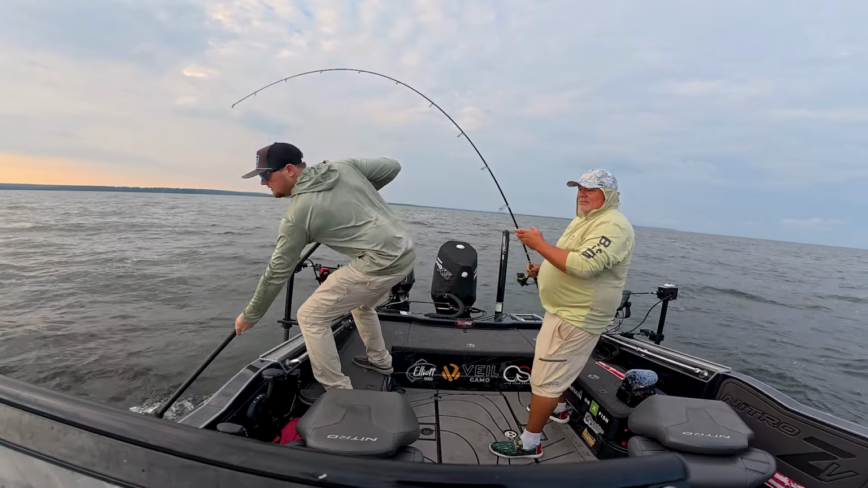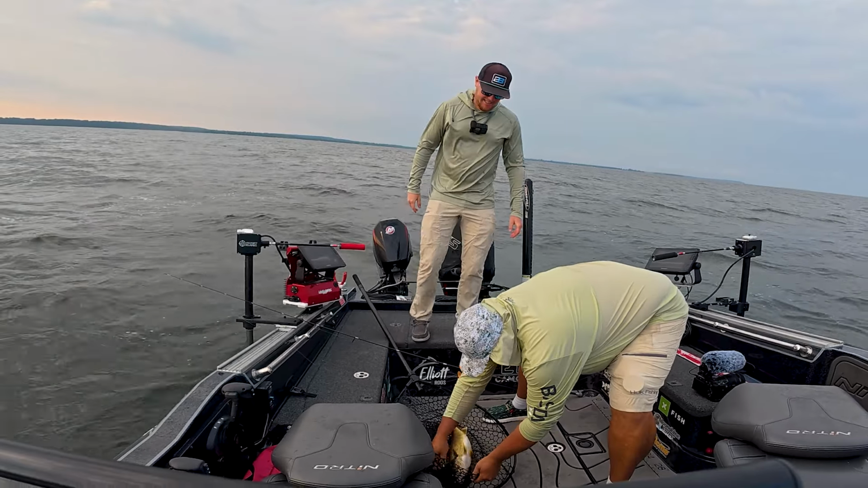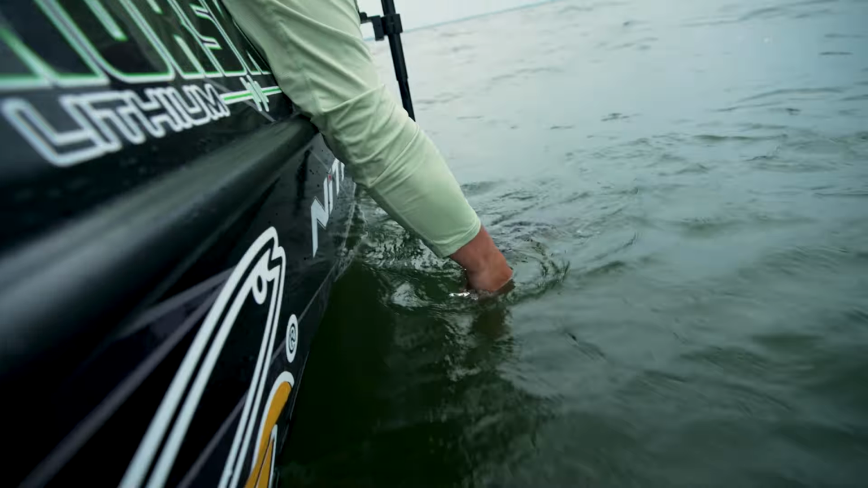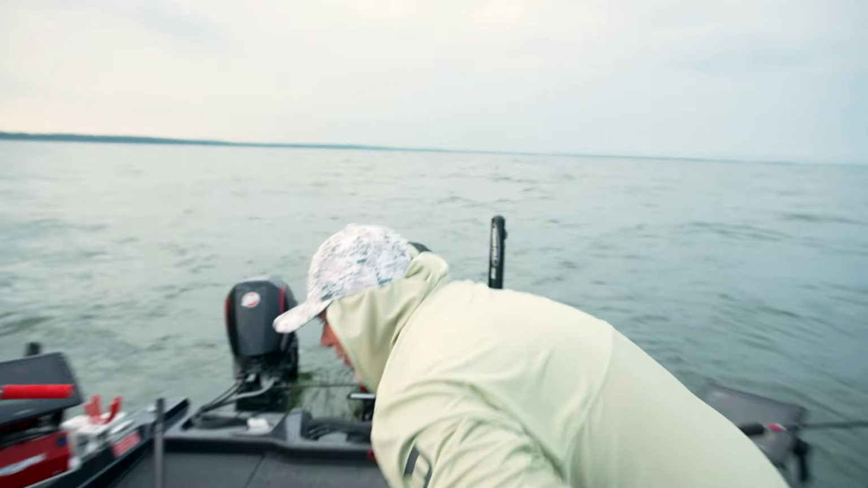That's a good walleye. Heck yeah, look at how thick they are. That's Green Bay walleye written all over it. Gosh. There she goes. I'm gonna get the next one. No zero for you today. No zero for me.